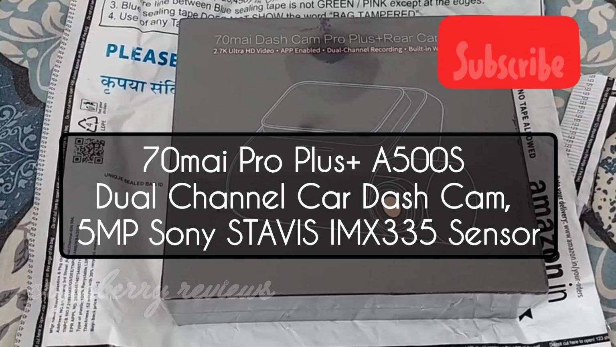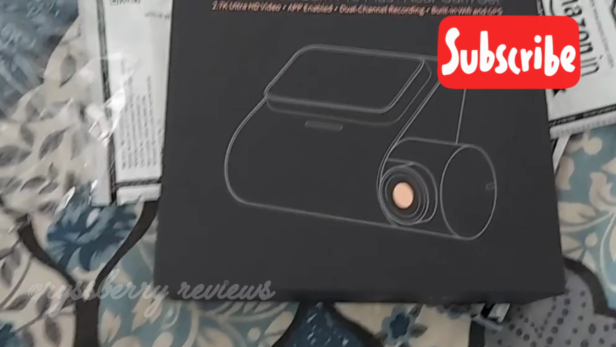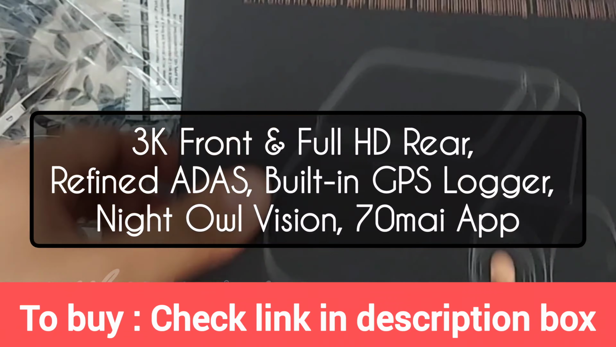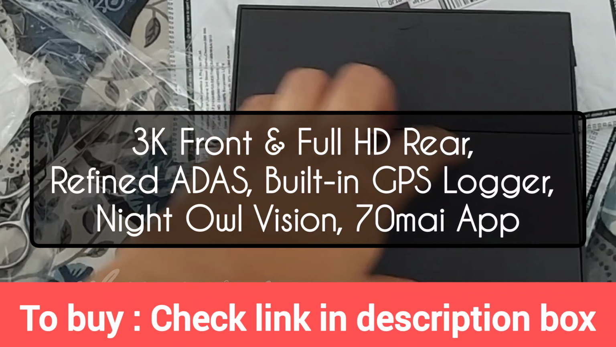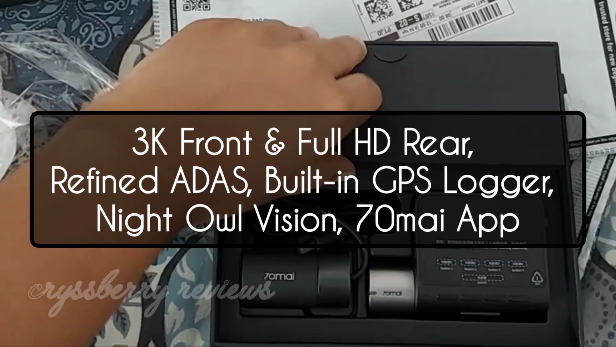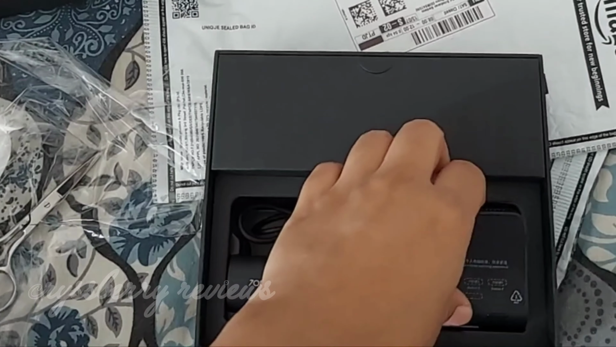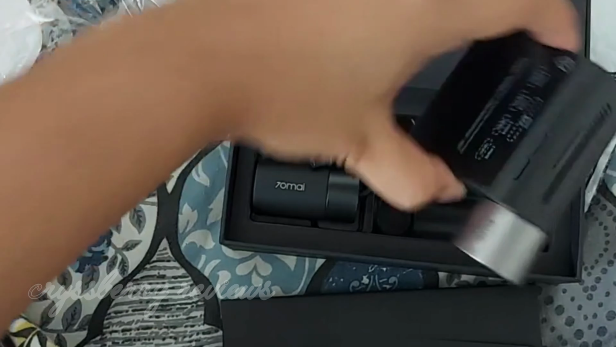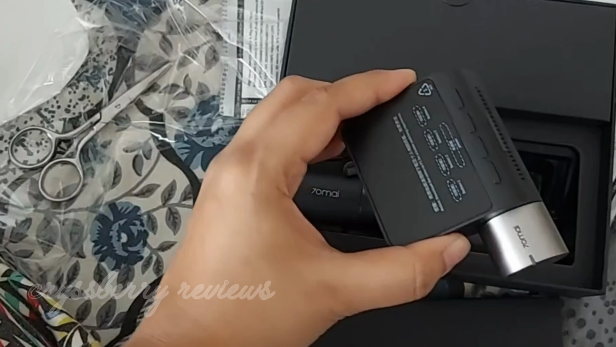So here we have this 70mai Pro Plus A500S dash cam with Sony IMX335 sensor. It has a 3K front and full HD rear camera with night owl vision and app support. Now let's unbox it. So this is the front camera, you can see here, and it is adjustable and has a very good build quality.